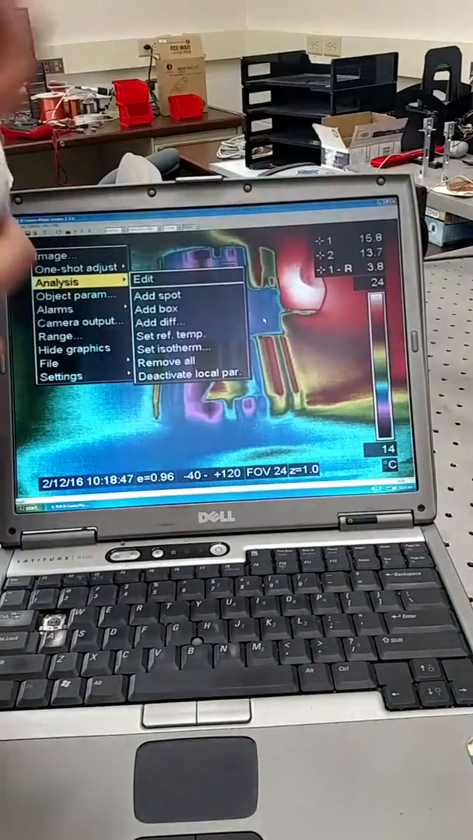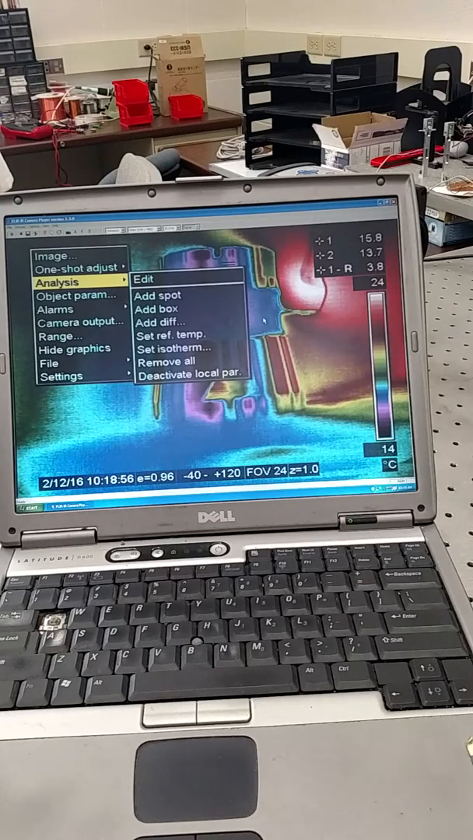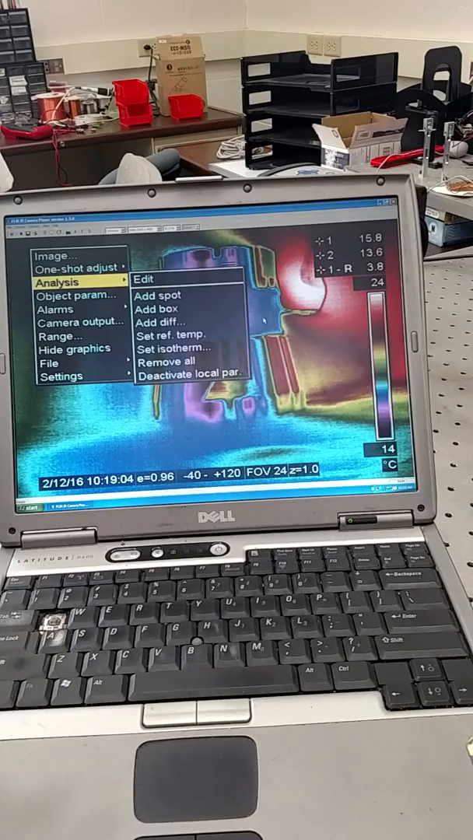Maybe something on your sample holder. That's why I put that white mark on the top, because I'll explain it later. But it's better to use a differential temperature for a temperature that's going to be constant on your screen. Maybe something like the sample holder or something on your sample itself, which is going to heat up, so you can tell the relative change in temperature.